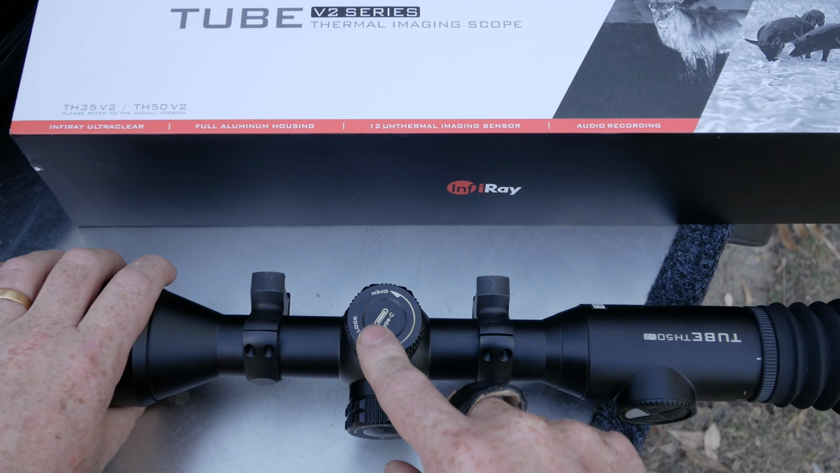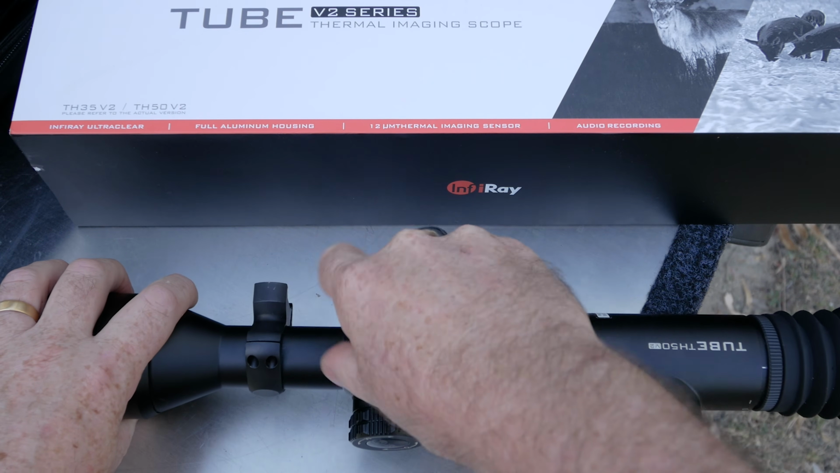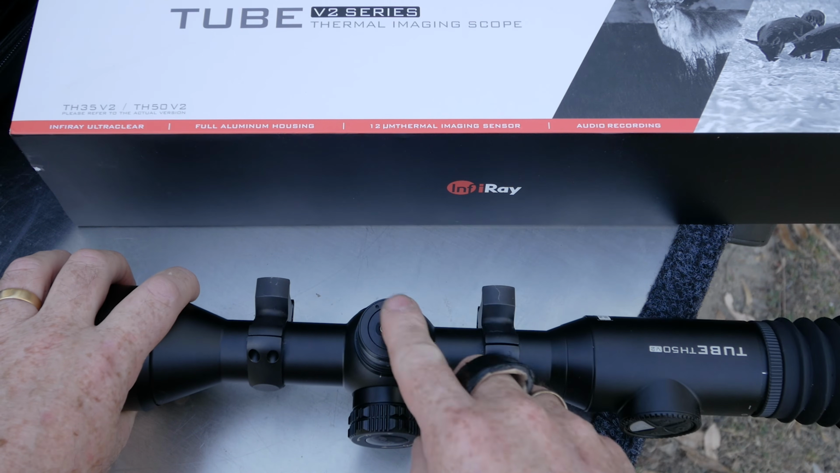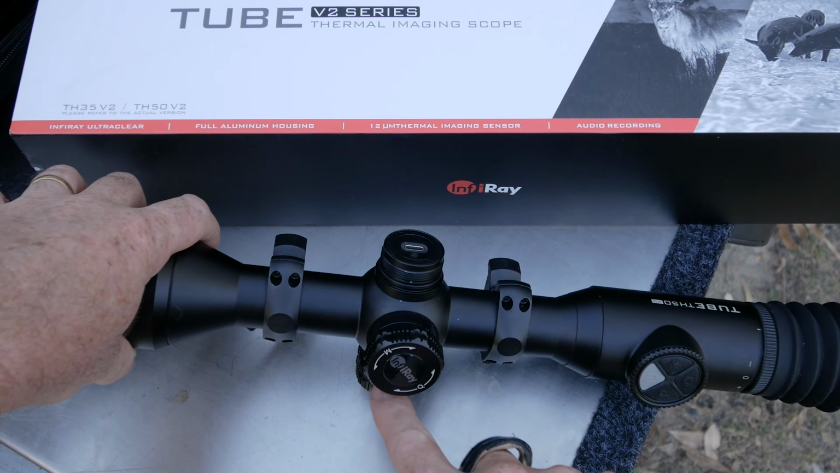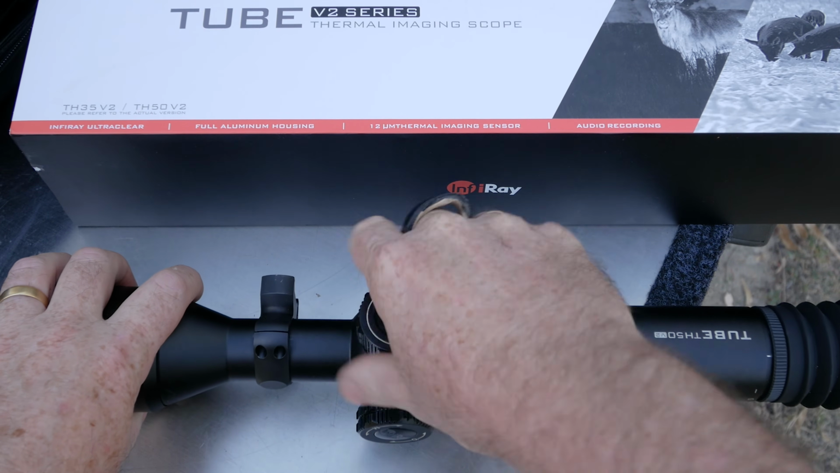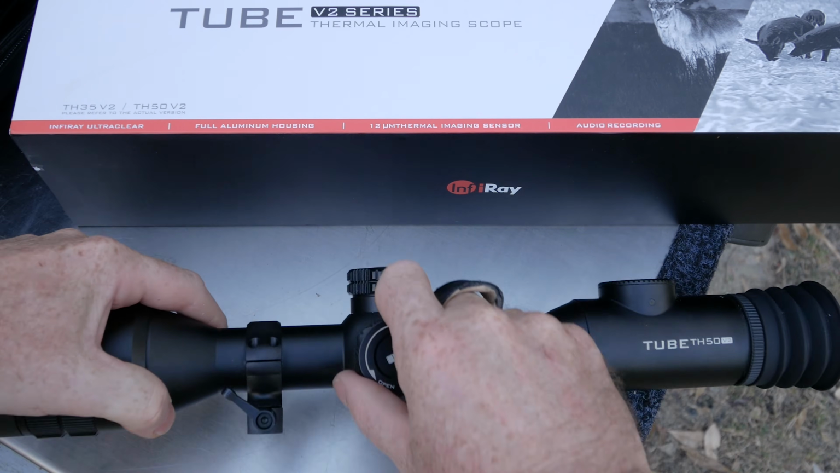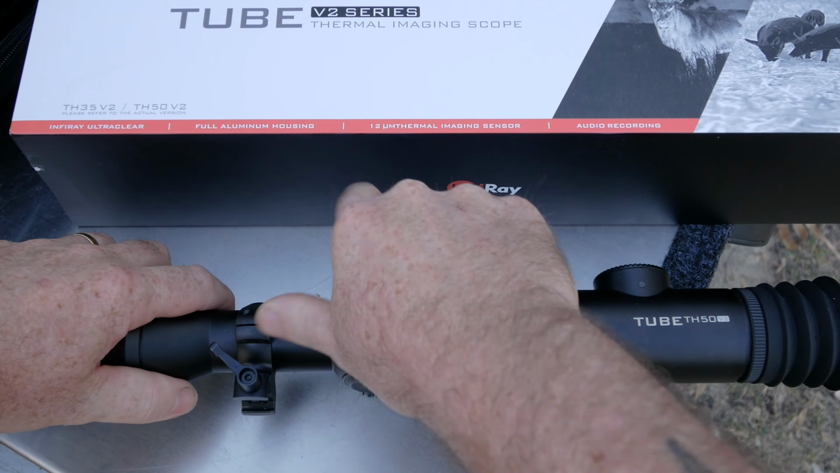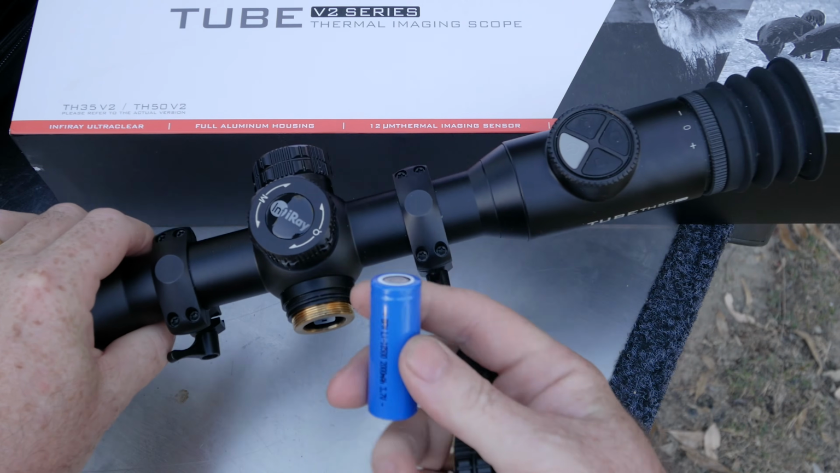On this side here is your USB-C, just to explain what these caps look like. They're just nice threading, USB-C with a little light. You can charge the internal batteries up like that. It doesn't charge the 18500. You have to charge that in a separate charger. It did actually come with two 18500s. I'll just show you that size. It's just a shorter version of an 18650.